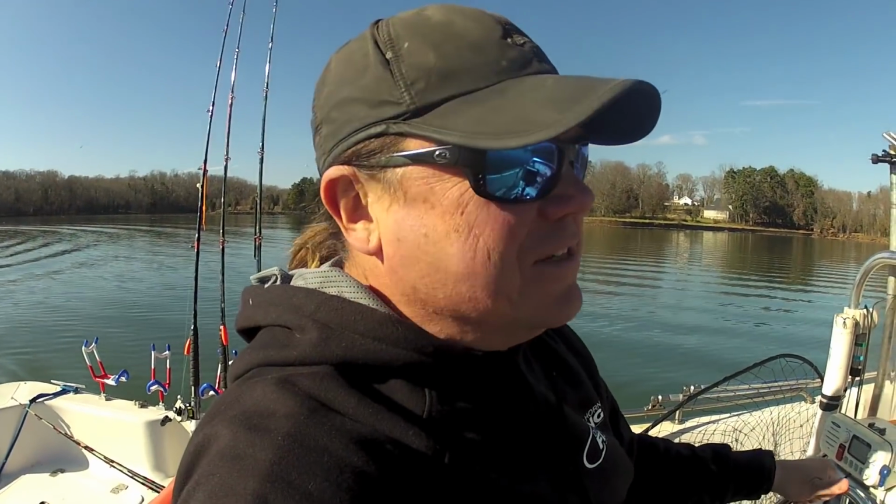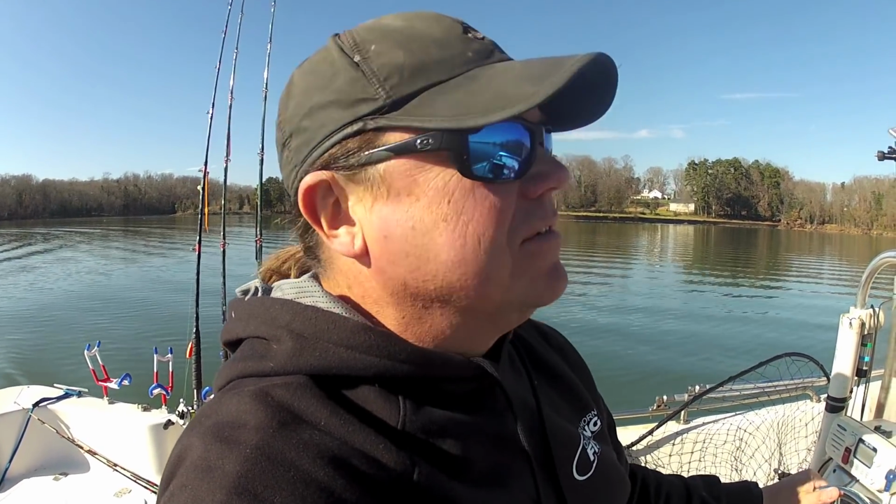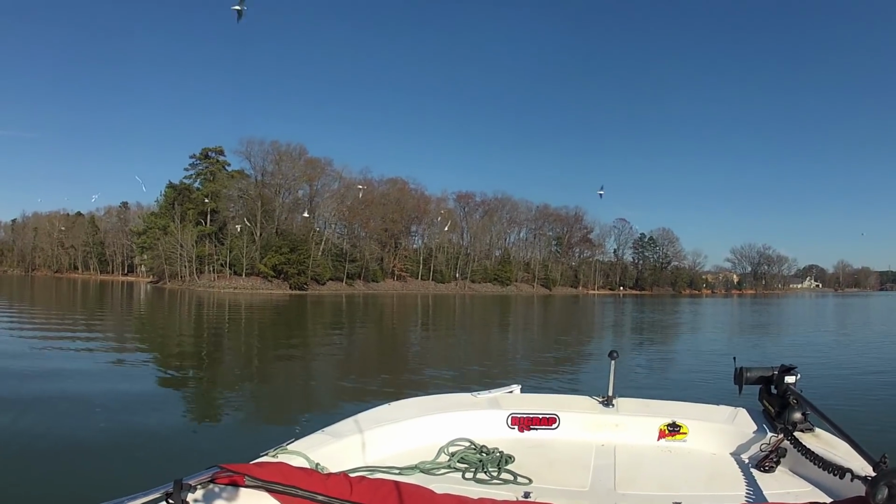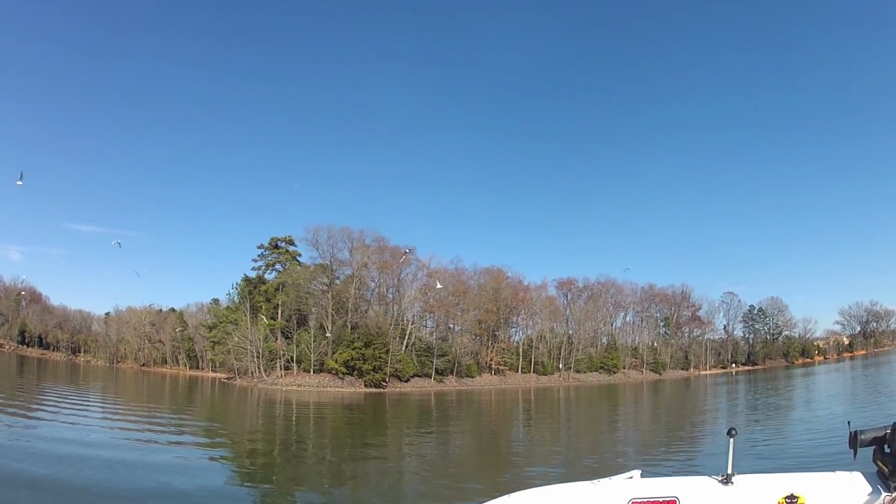What it looks like we got here is a bunch of cormorants, which are diving water birds. They're down, looks like on some bait, pushing it up to the top. And then we've got these gulls coming in. So just curious how much bait is over this close to the bank. This is always an area that holds them for some reason. So I'm gonna ride through here to see what's in here.